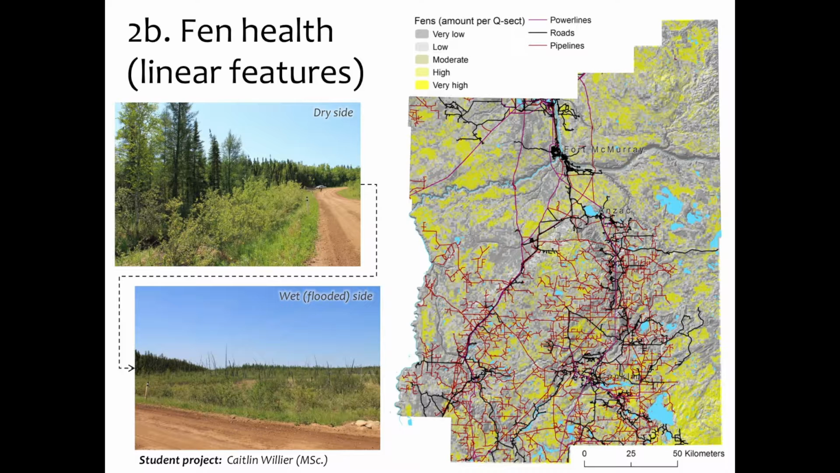And so in yellow here is the landscape management plans for the lower Athabasca, locations of the amounts of fen habitat within quarter sections. So there's fens scattered all over. And of course, we have quite a bit of linear disturbances. This doesn't include the seismic lines, but pipelines and roads and power lines fragment these fens, dissect them, and one of the questions is to what degree does that affect it? Well, this is an example, one of Caitlin's plots, where this is the dry side of the road, this is the wet side of the road.